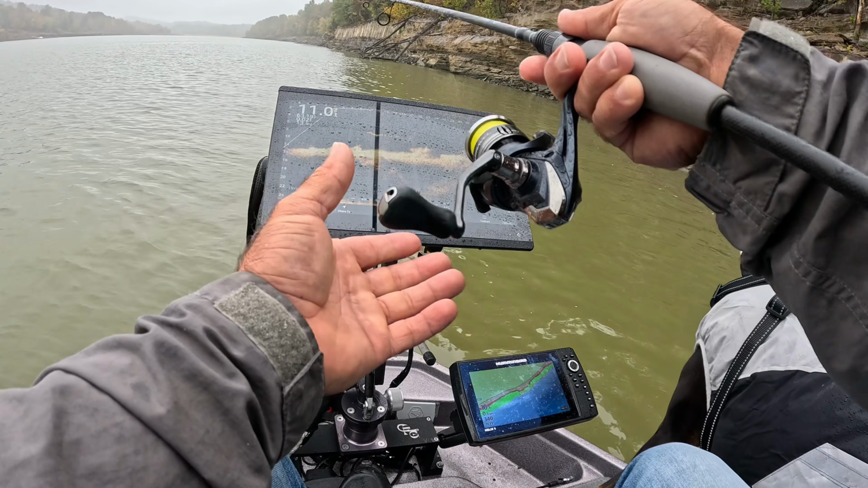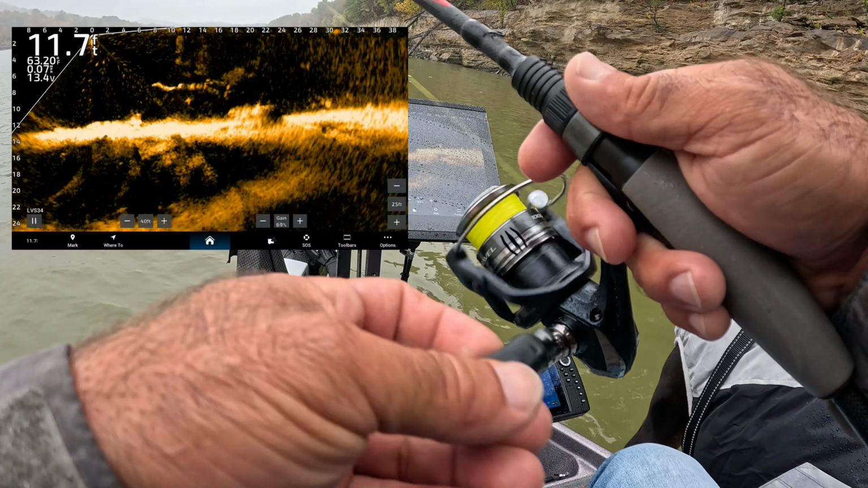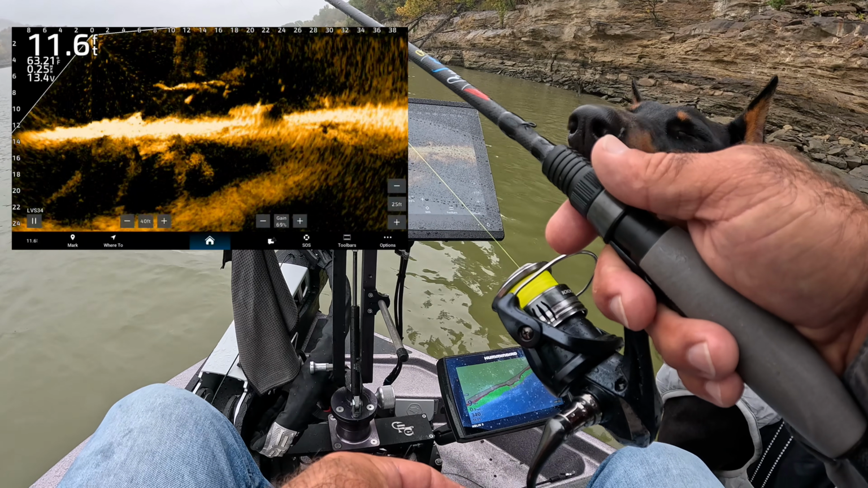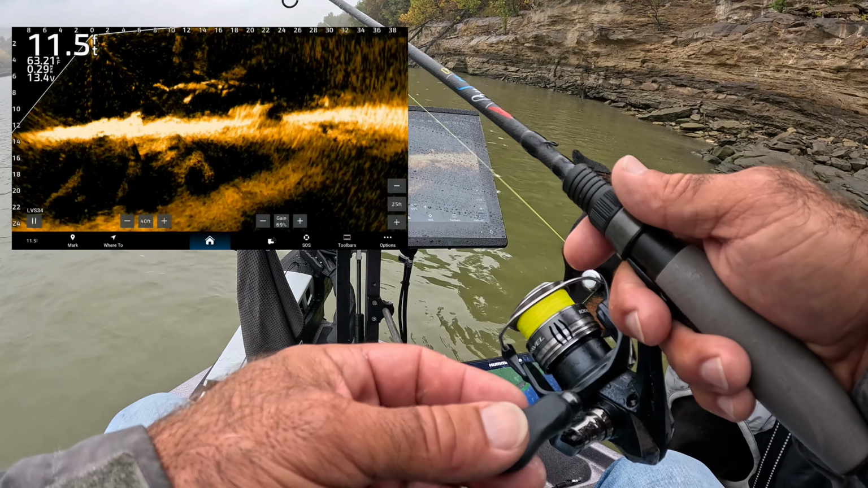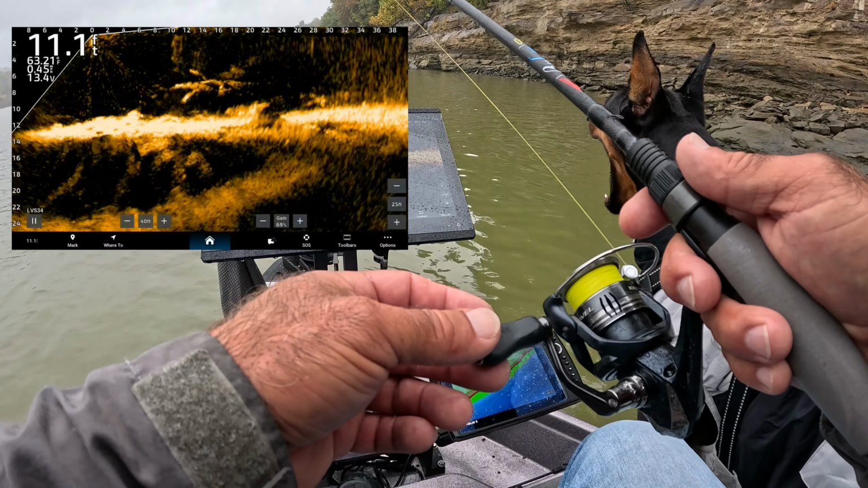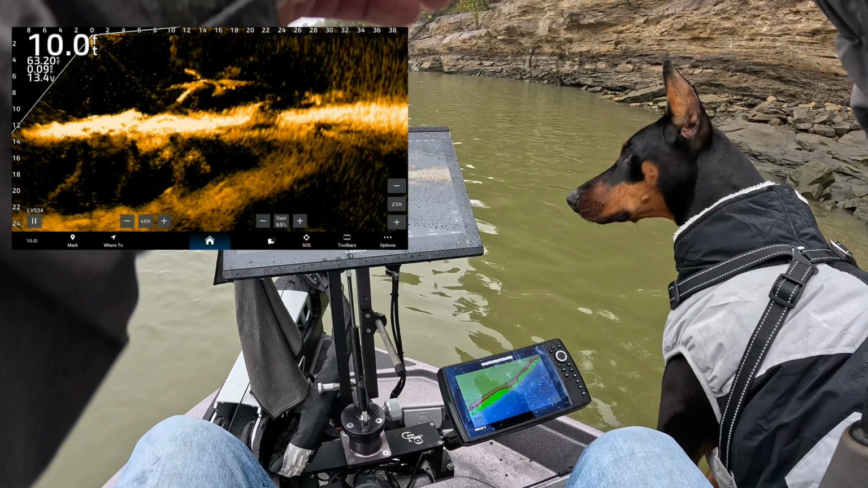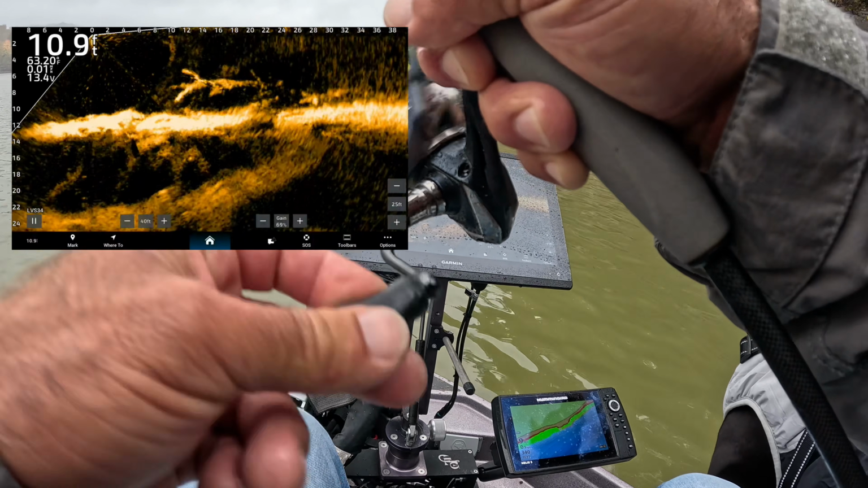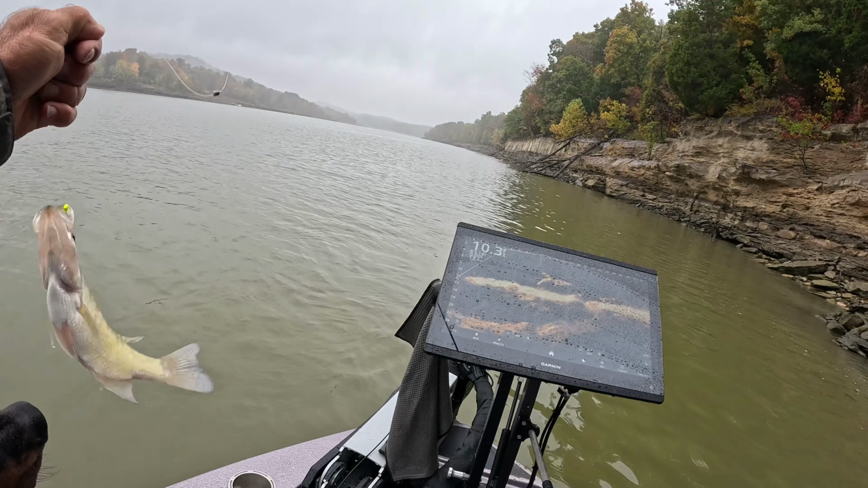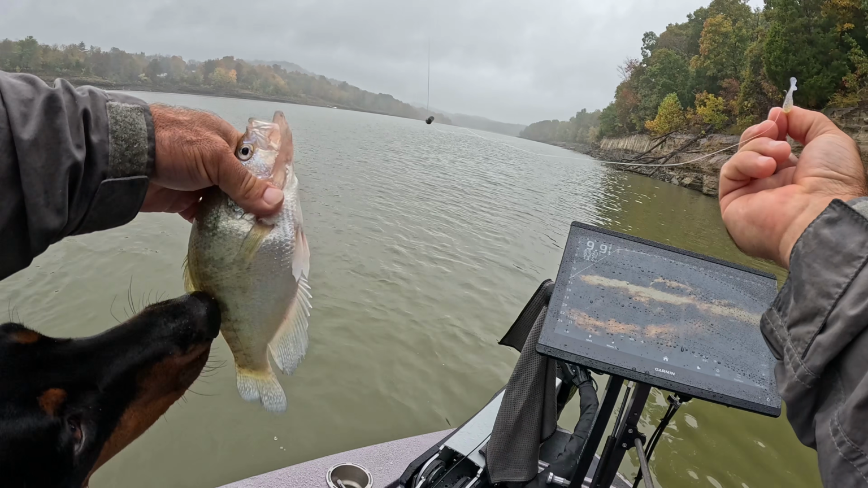Still a few fish on this stump. We're not going to waste a whole lot of time. There's one. Another solid keeper. This one goes about 11 and a half. I think we have Willow's approval.